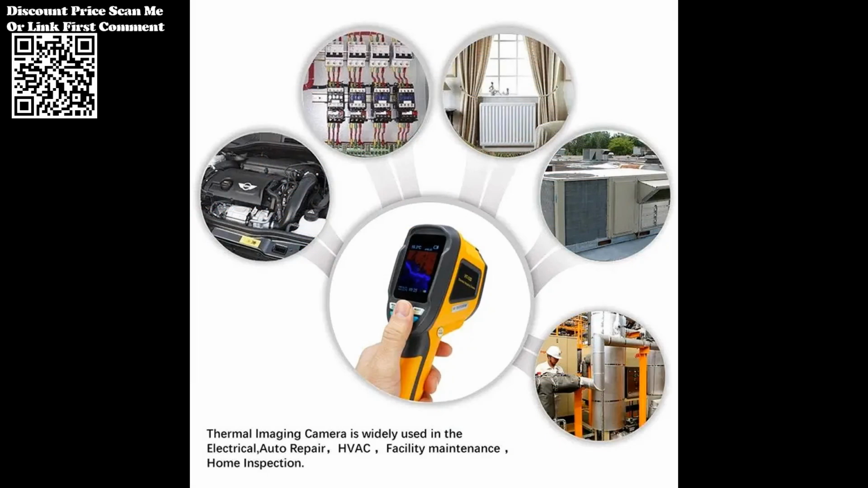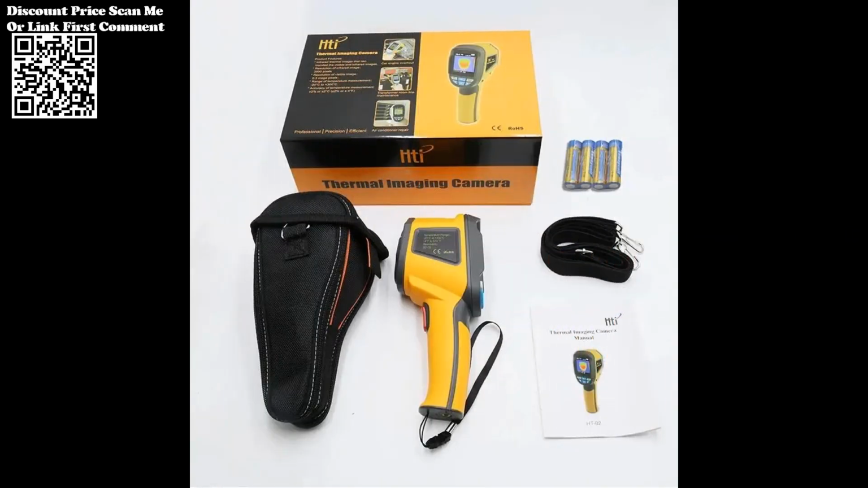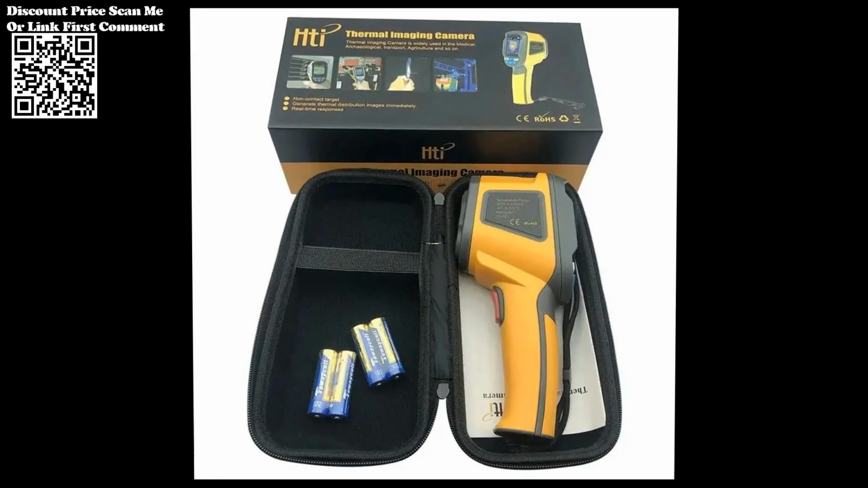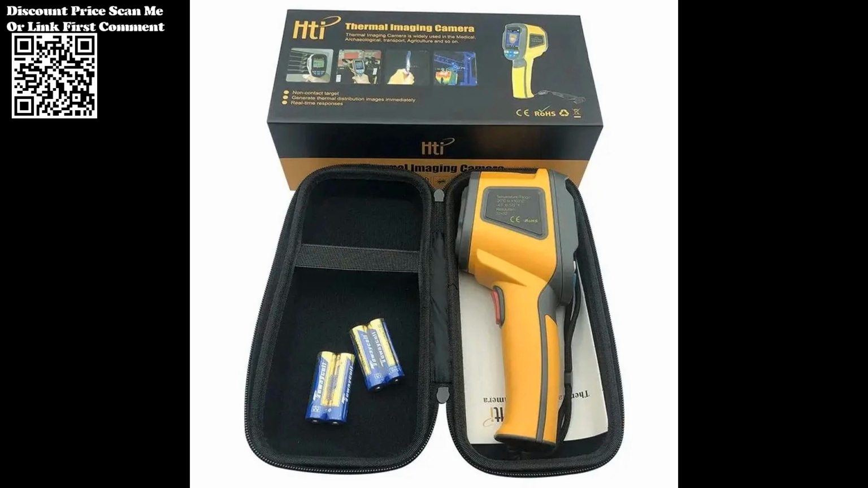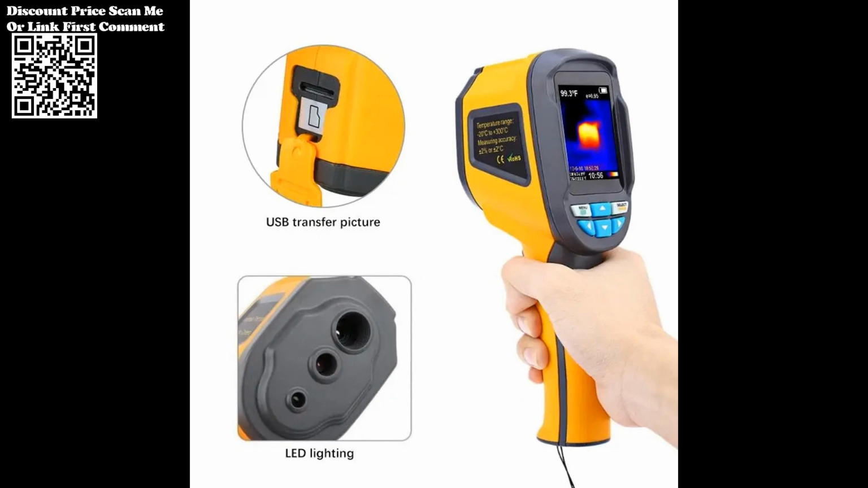With its ability to locate hotspots on printed circuit boards (PCBs), the HT-02D proves invaluable in preventive maintenance, enabling early detection of potential failures and ensuring the reliability of electronic devices.